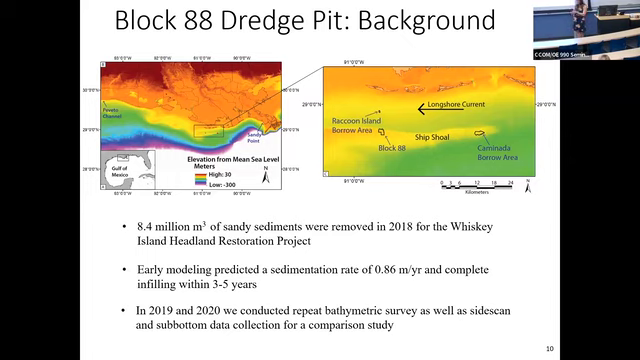So they did a really great study and model, a one-dimensional kind of model, trying to say, okay, what type of environment do we have? What type of sedimentation do we have? What can we expect to change over time? And what does that mean for a specific shape of dredge pit? How quickly do you think it'll infill? What does that mean for the coastal community? Things like that.